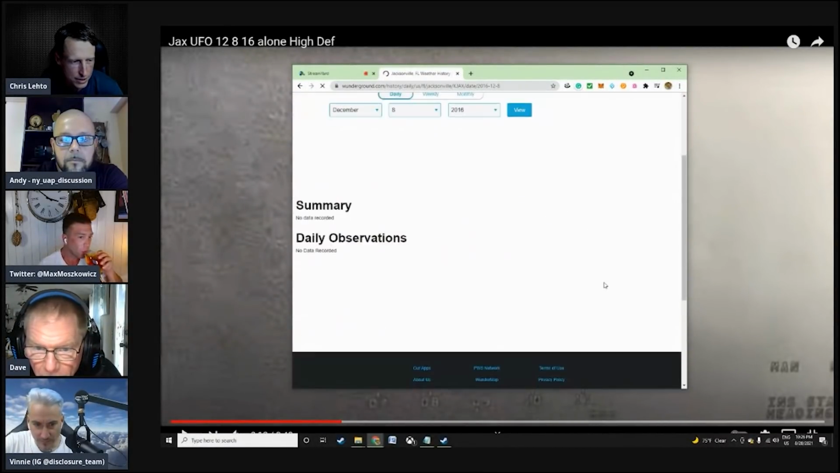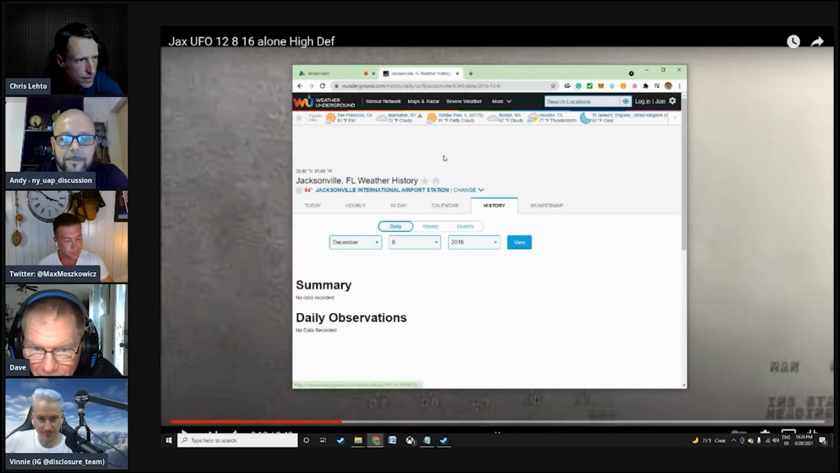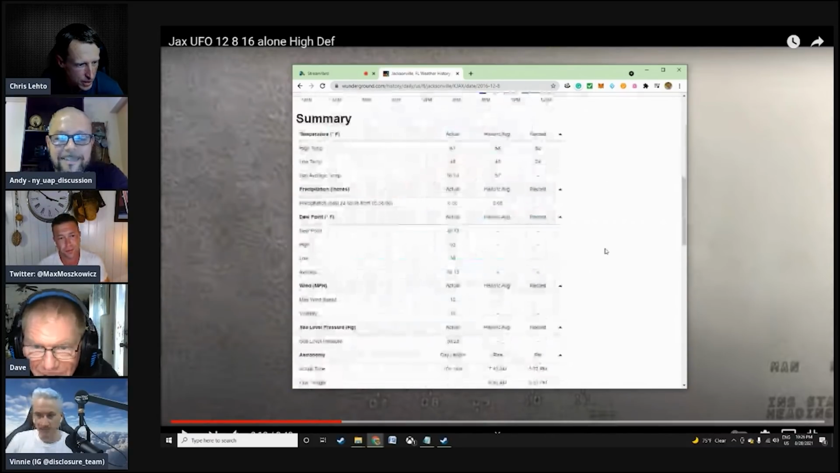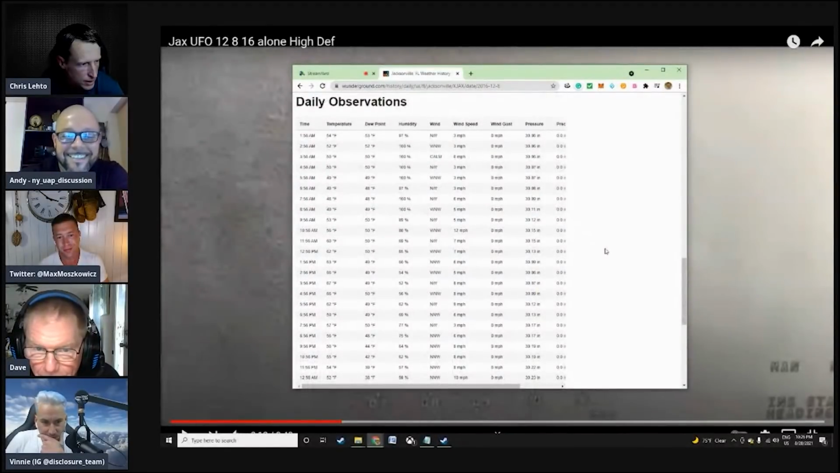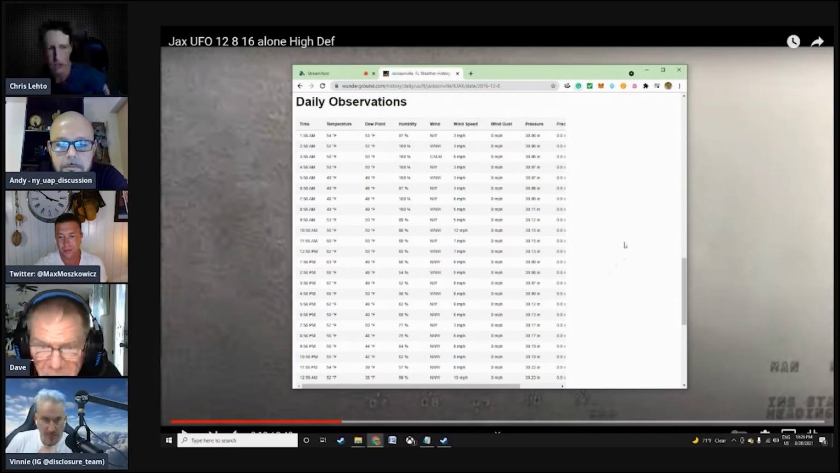Watch, it's like 100 knots. It doesn't look that windy. Oh man, nothing. It was a dead day. Oh, there we go. Okay, around 10 a.m. So light winds. Yeah, light winds. It looks light, actually.